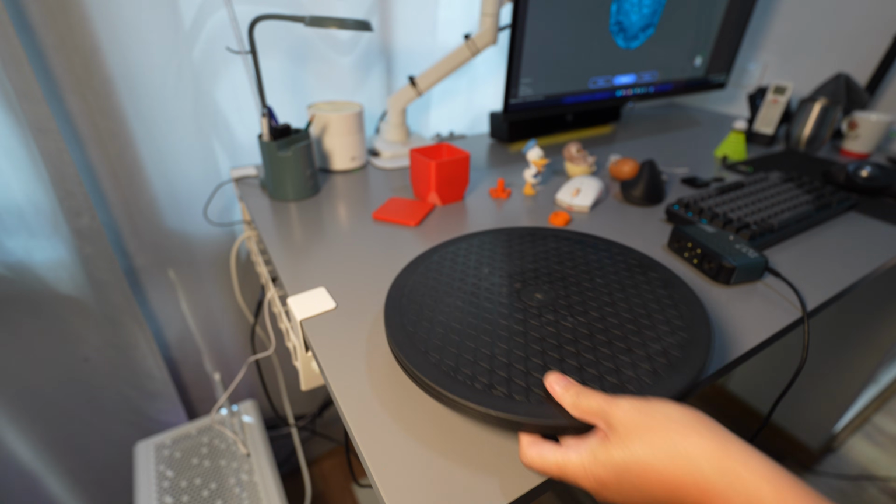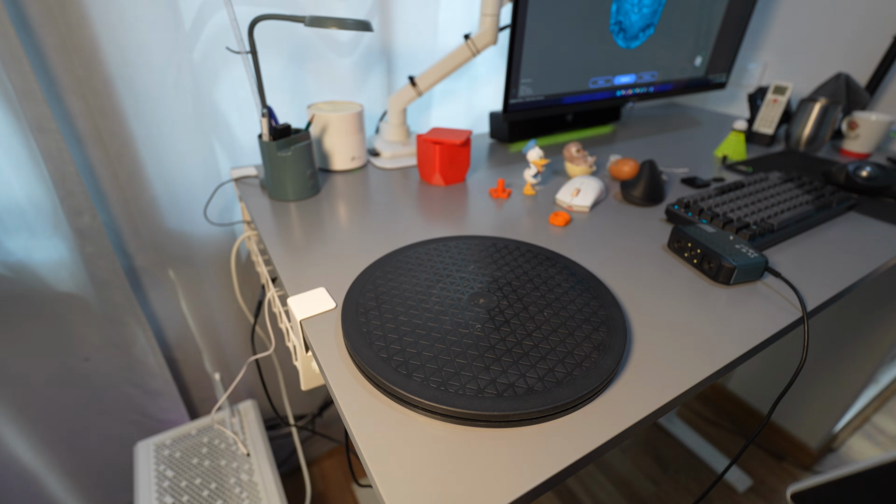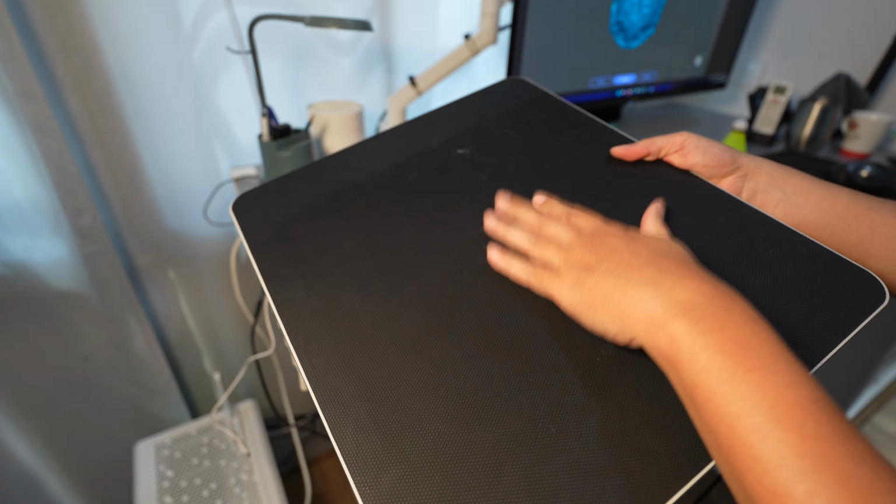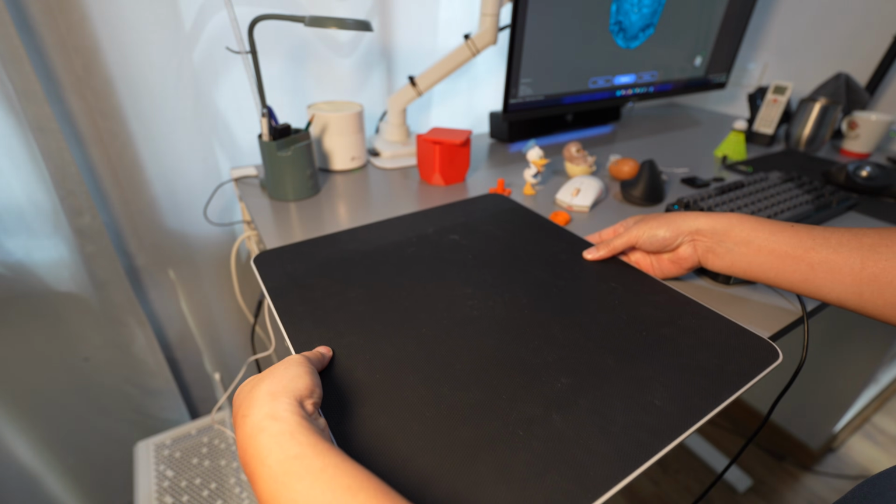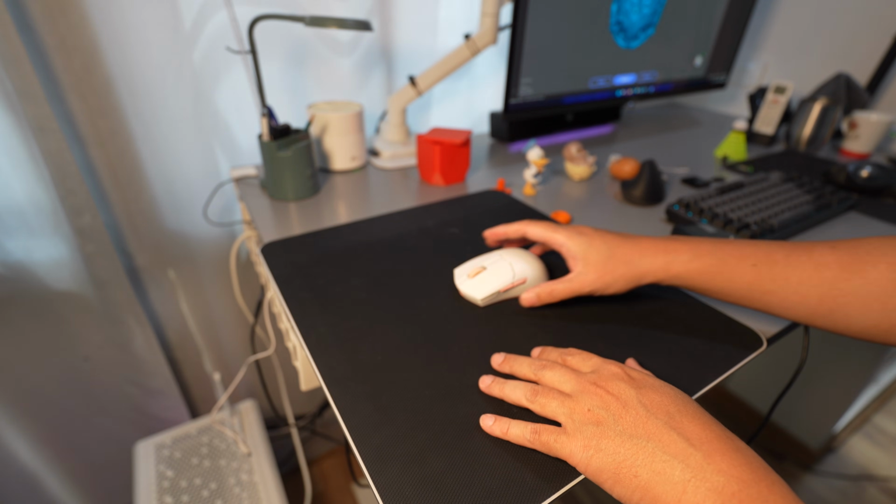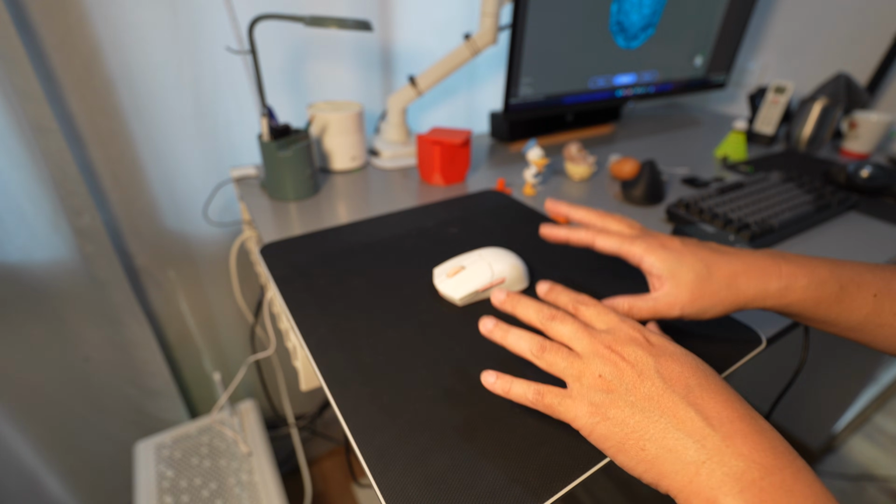Instead, you should be using a manual turntable like this. I use this with a mouse pad. It has two sides, a black rubber side, and the front side is matte glass. So if I want to scan a light color object, I will use the black side, because if you place a white object here, the scanner won't be able to detect the black turntable with the exposure,